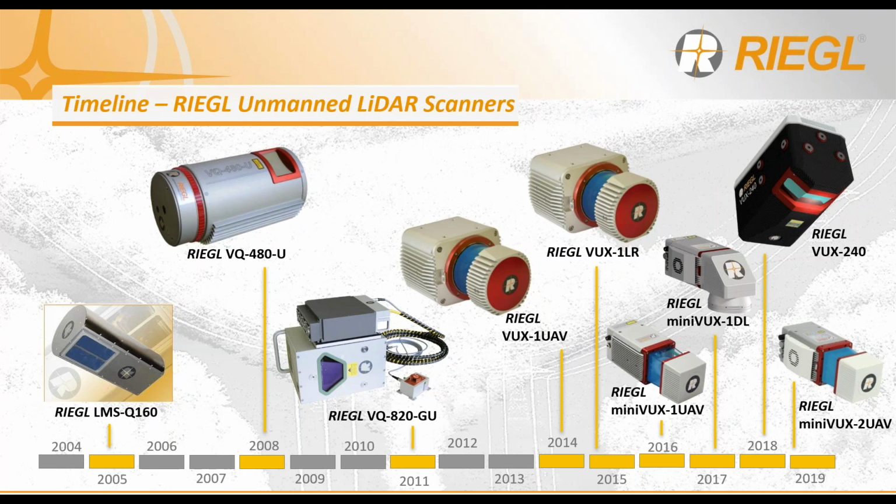Although the first RIEGL UAS sensor was released in 2005, the frequency of new developments was sparse, a new release every few years, given the demand at the time, using larger aircraft. However, with the introduction of the then-named VUX-1 in 2014, it is this compact and lightweight UAS scanner that really set the stage as the commercial UAV industry began to grow exponentially.